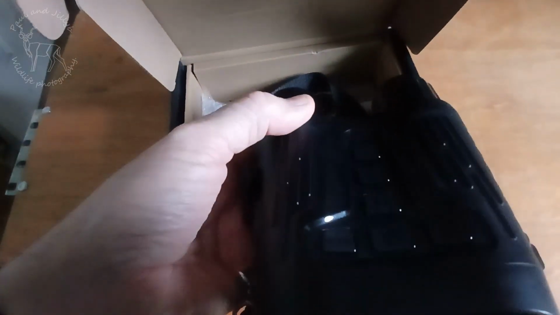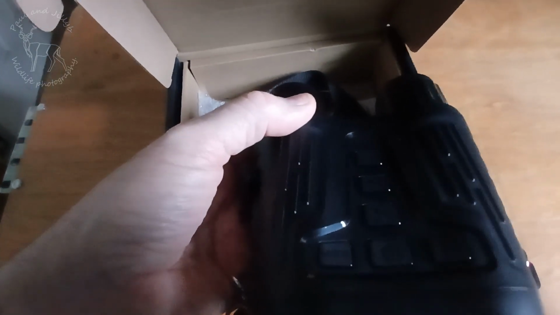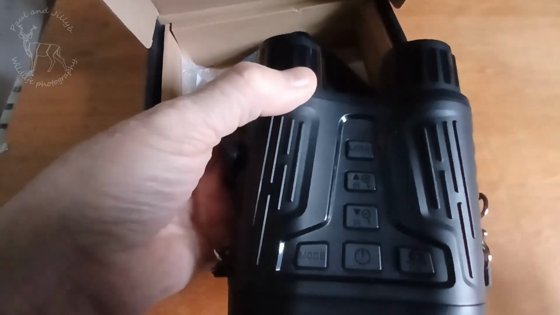The battery is really good. I mean, I've probably used it 5 nights, and the battery's still half full. Amazing battery life on it. I can't fault the battery life.